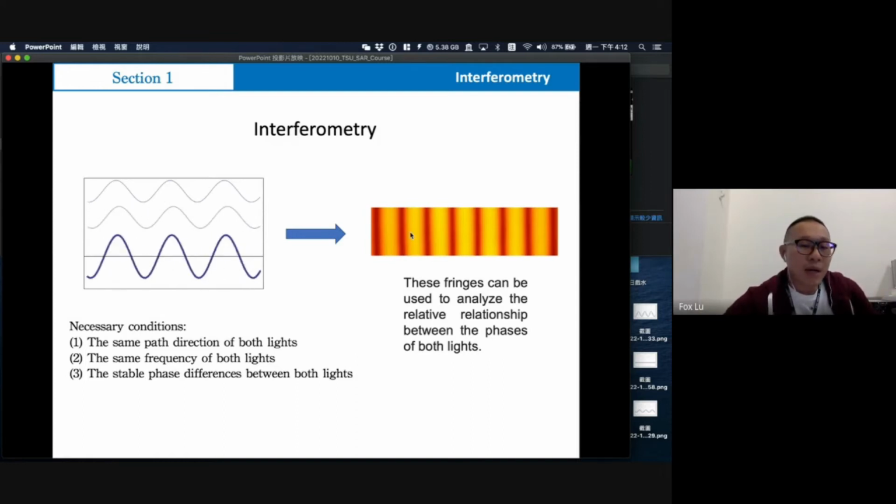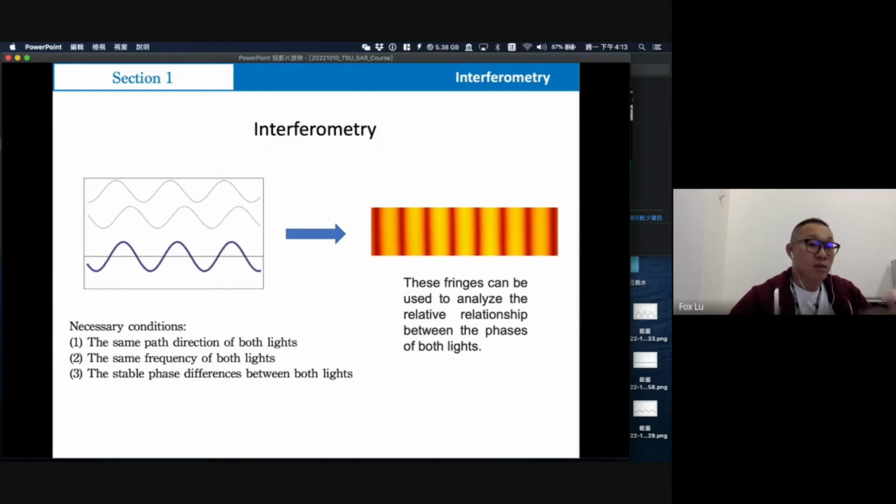So when we have the idea about light, we can use the fringe, the right side, to analyze the relative relationship between the two phases of both lights.